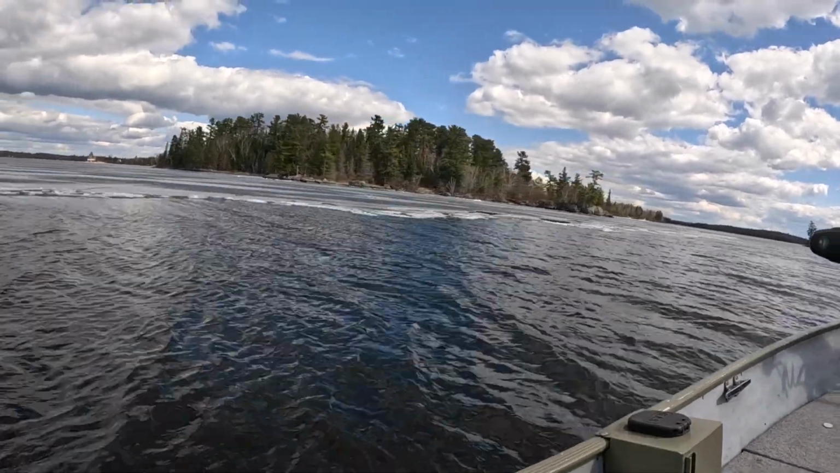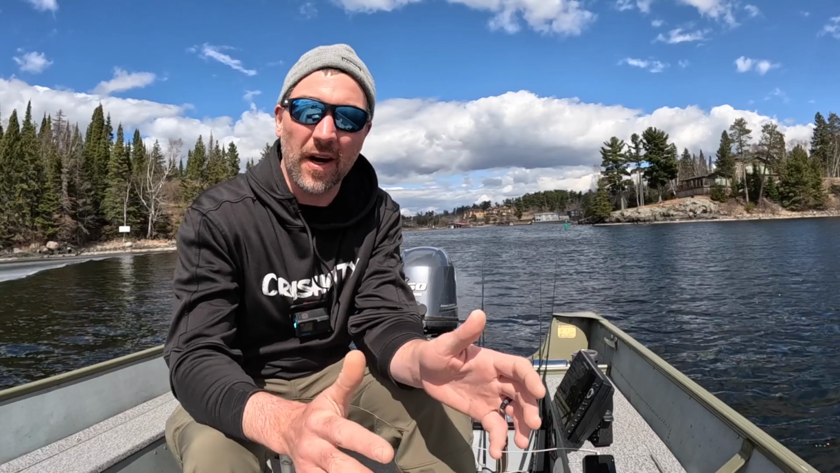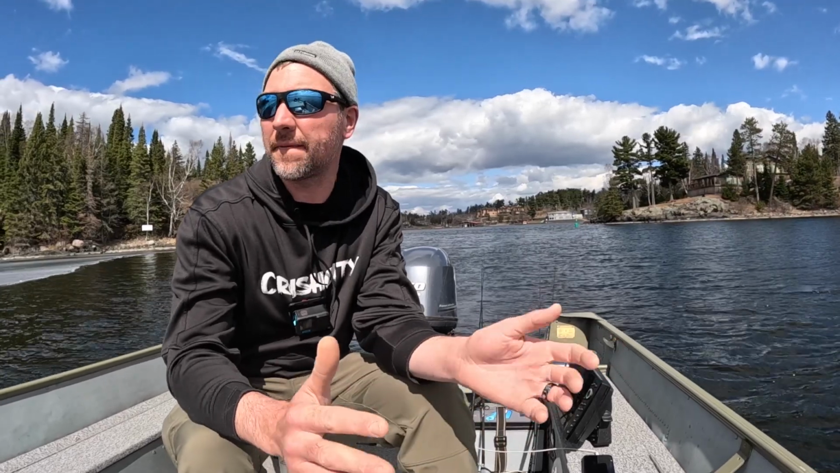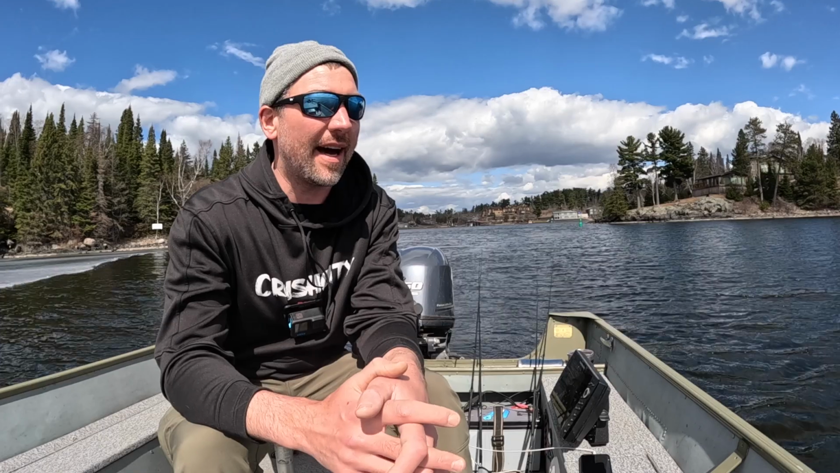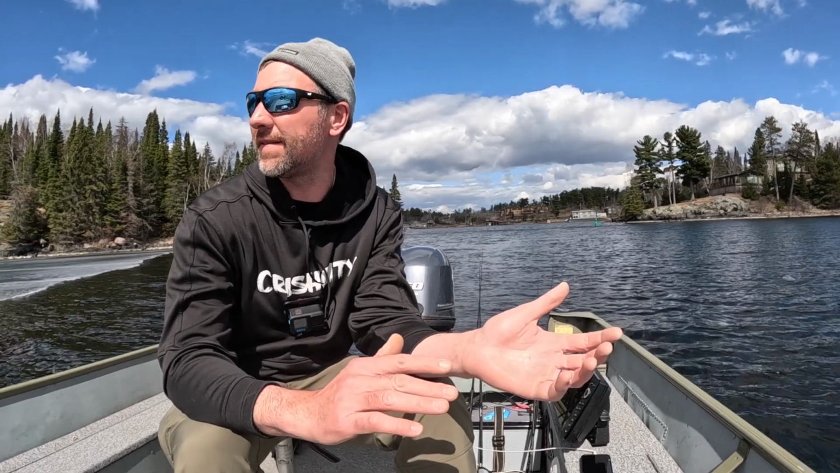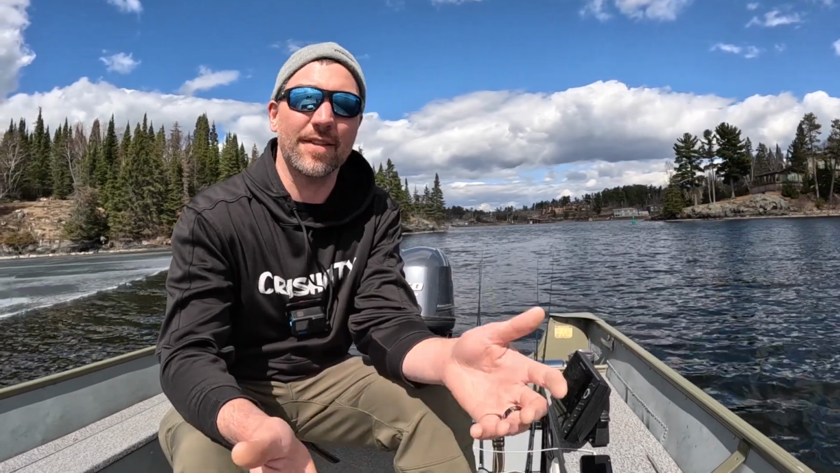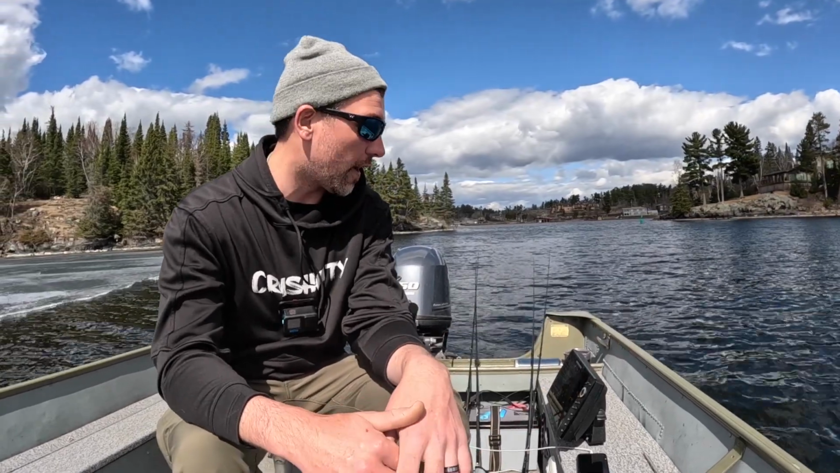Some years you get lucky and you can sneak out before the season closes and get some open water walleye in. The boss wants fish tacos tonight, so we're gonna go run down some walleye. Maybe we'll see a few smallmouth, who knows. This is not a regular time of year. The regular walleye rules on Lake of the Woods don't really apply. Hopefully I can show you a couple new ways to catch them, or just how to target them in this super cold water period.